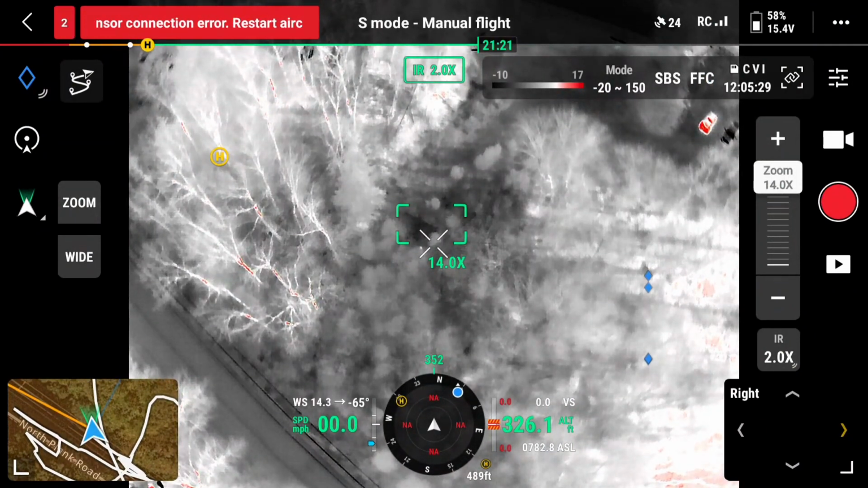And we saw a fox, a bear, a couple different things in the background of the trap area. But luckily, after about 24 hours of having the trap in that location, early morning Galaxy found her way to the trap and was successfully trapped.